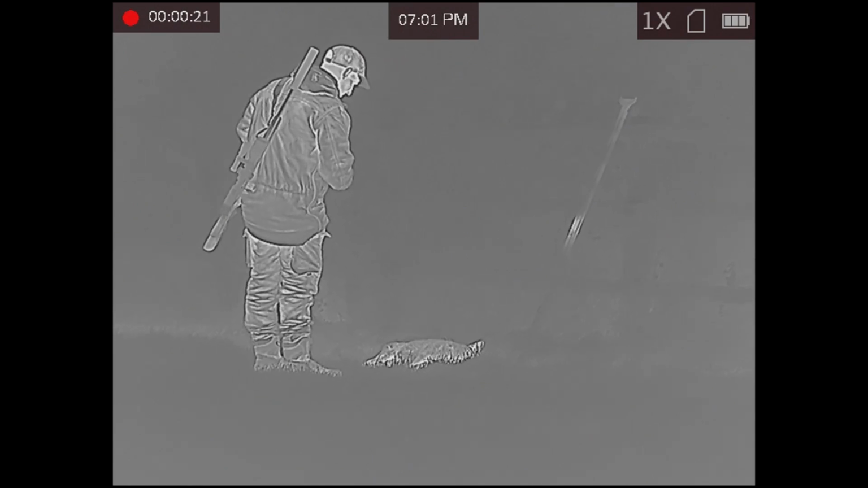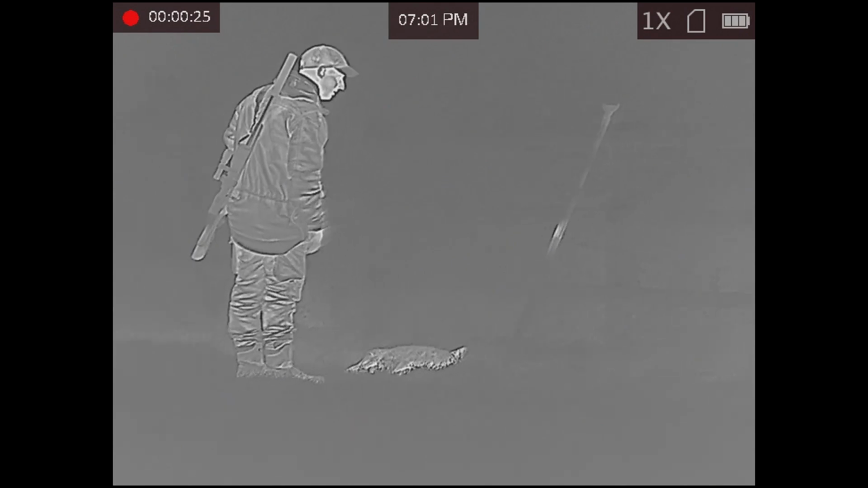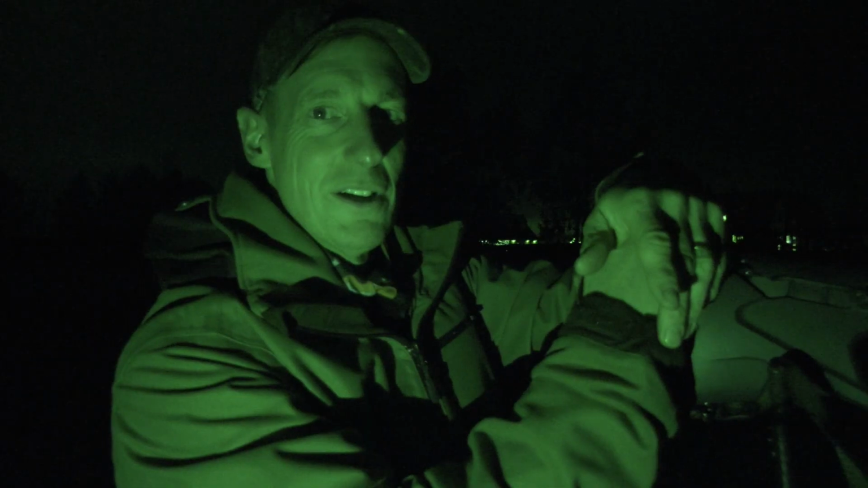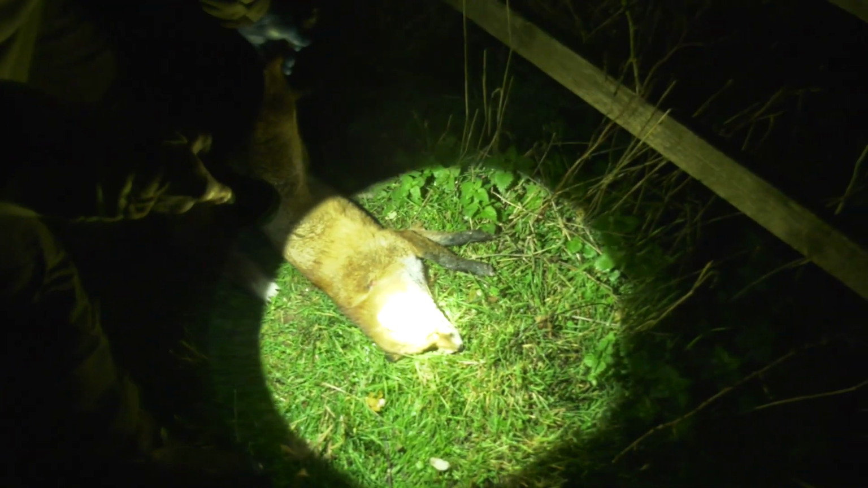And actually really quiet, wasn't it? That shot was into the ground, quite sudden, done, quiet ground. So good. Fishy fox. Vixen, yeah, vixen. Big though, isn't she? Monster. Real short, stubby fox.